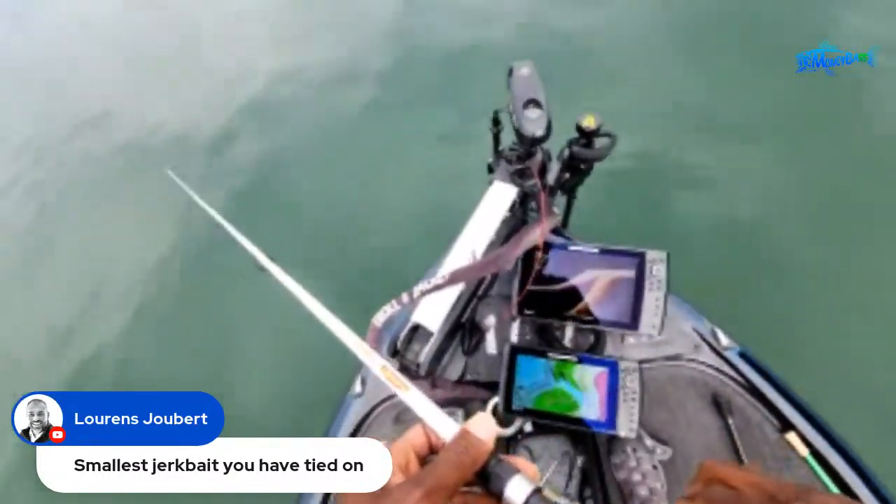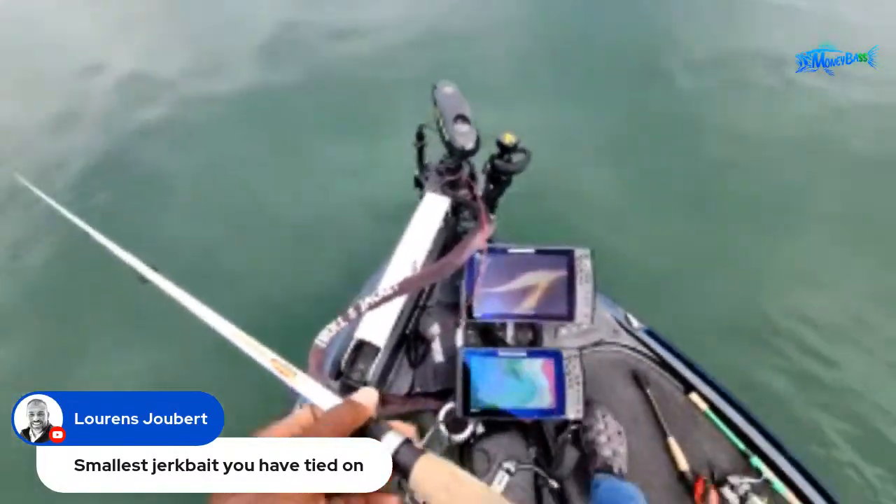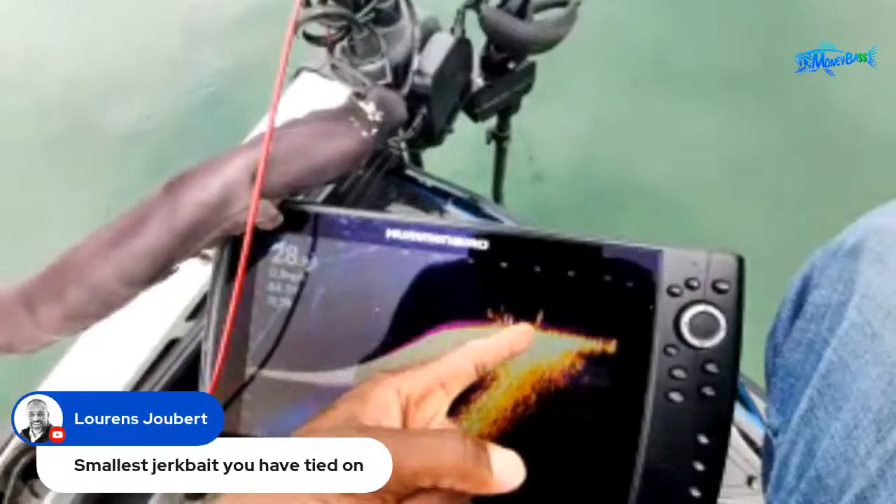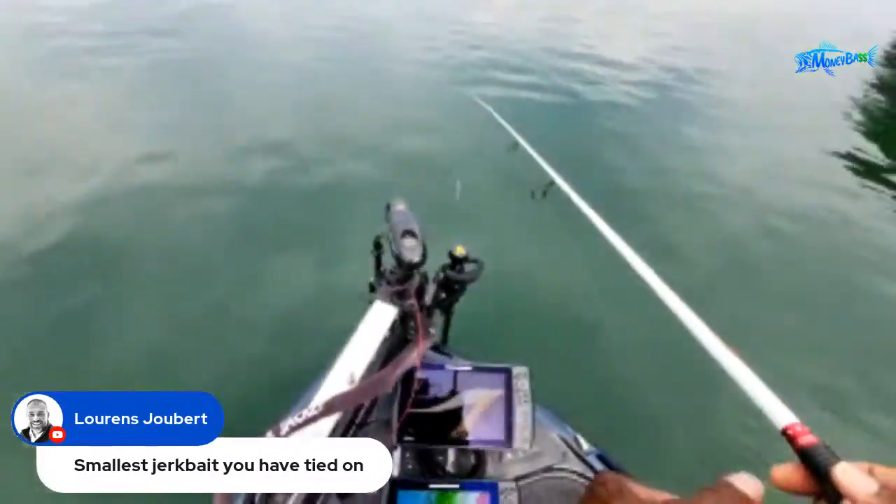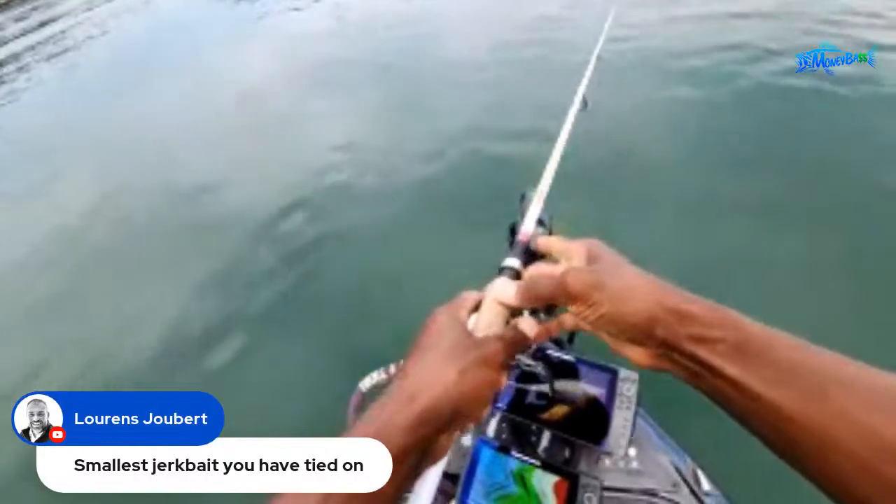All right, let me get lined back up again. Boom. All right, so here we go, guys. I'm going to try to make about an 85 to 90 foot cast and bring it right over the heads of those fish down there and see if they'll come up and grab it. Let's see how that works.